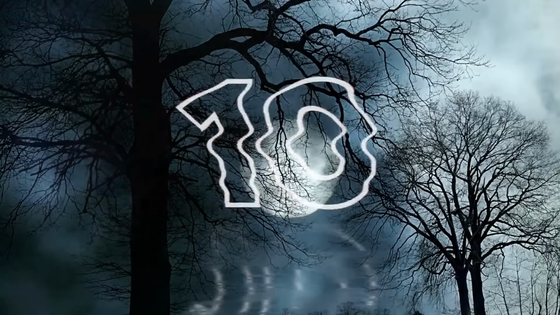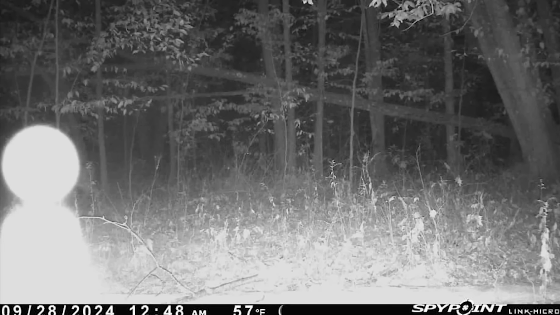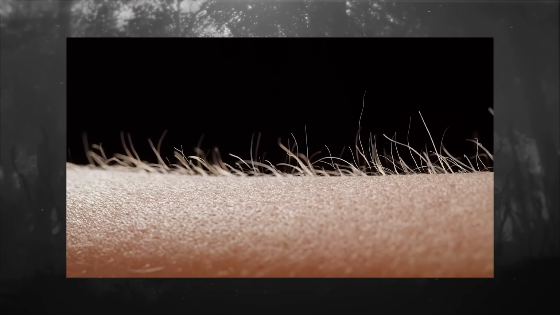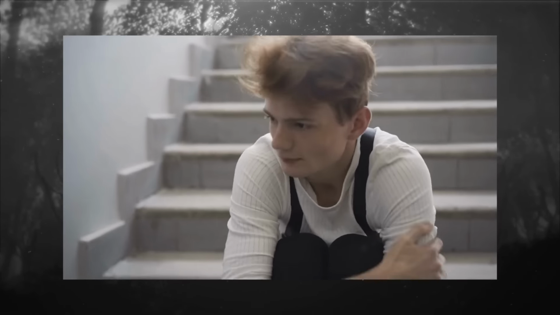Number 10. Alien caught on camera. In September 2024, this mysterious figure was caught on camera. Its movement activated the trail cam, and it appears to have a glowing body and an orb-shaped head. This is one of those eerie sightings that sends shivers right down your spine, especially with all the drone stuff happening. Is this an alien?